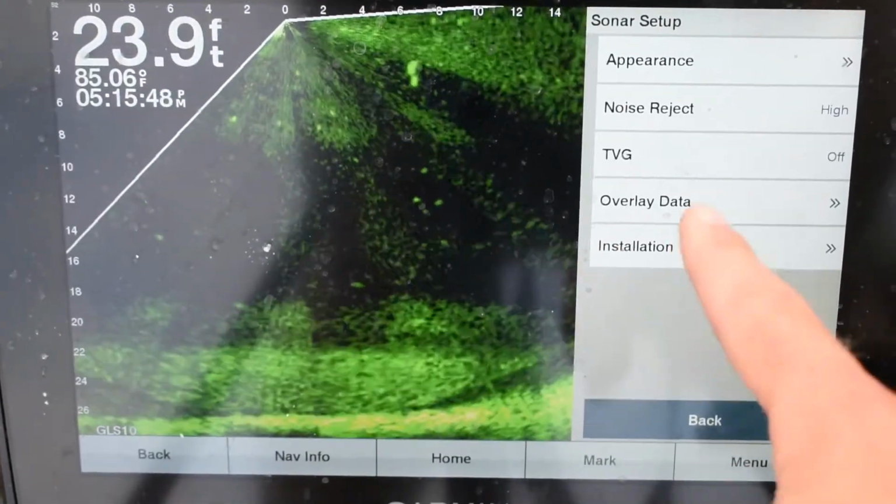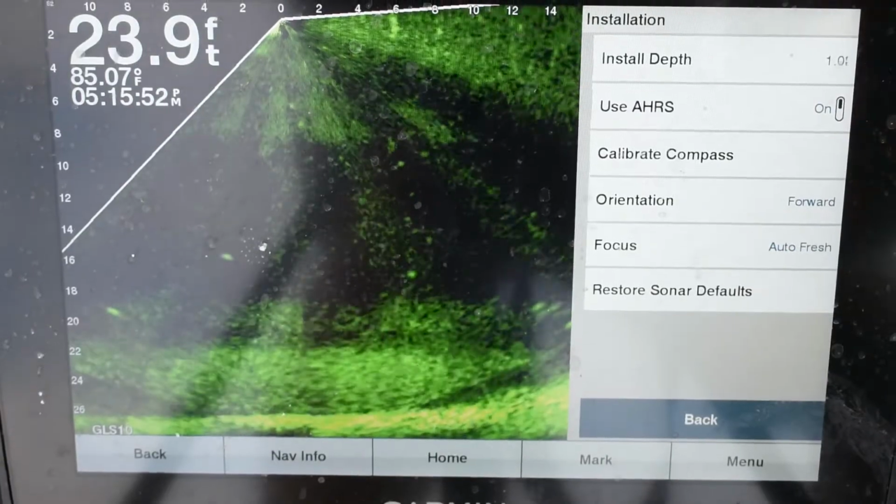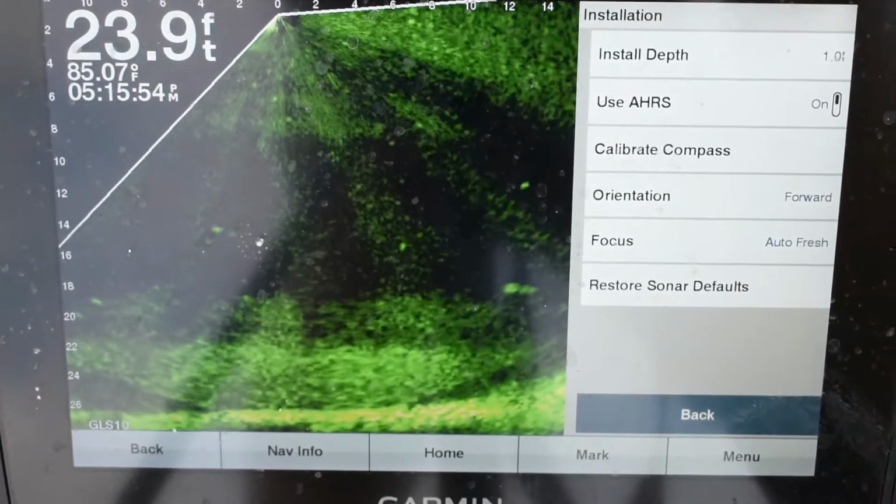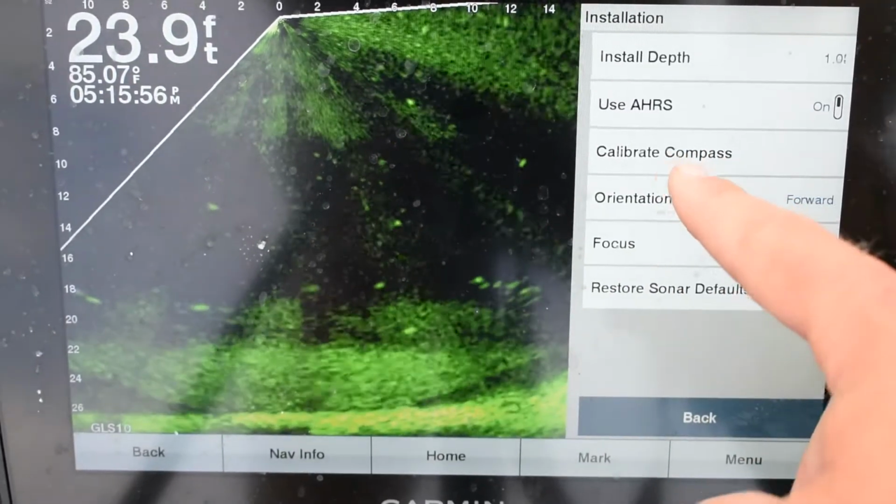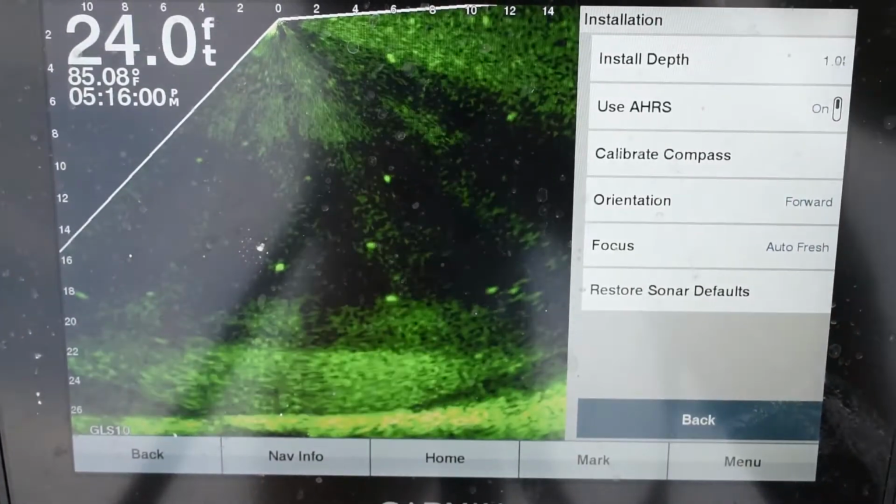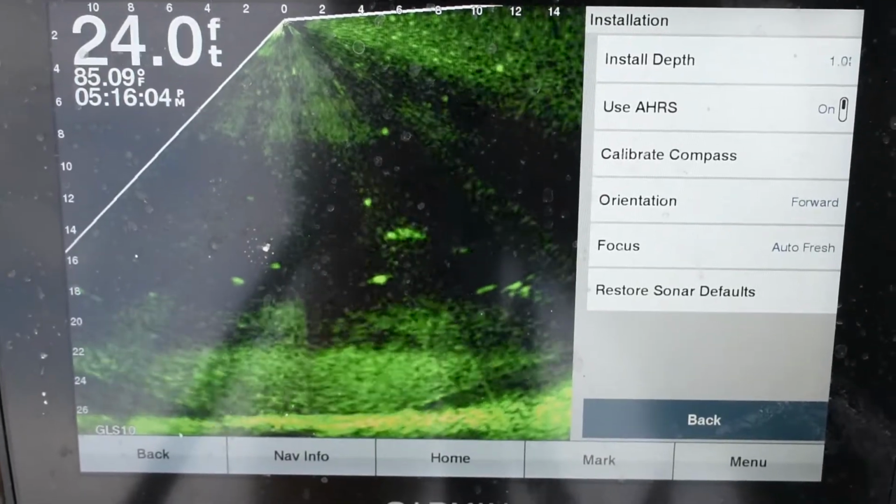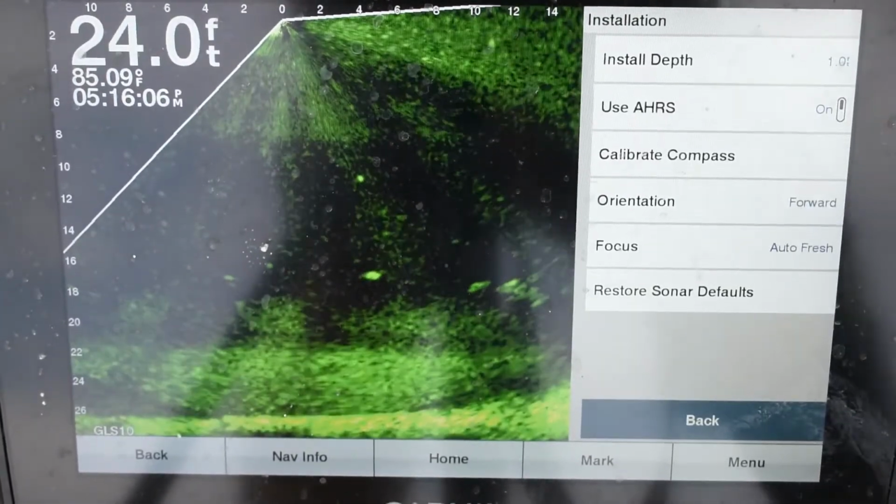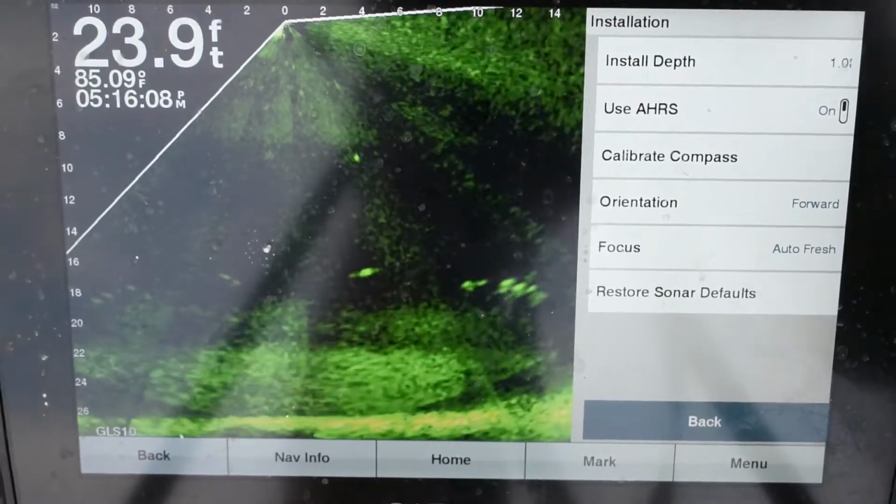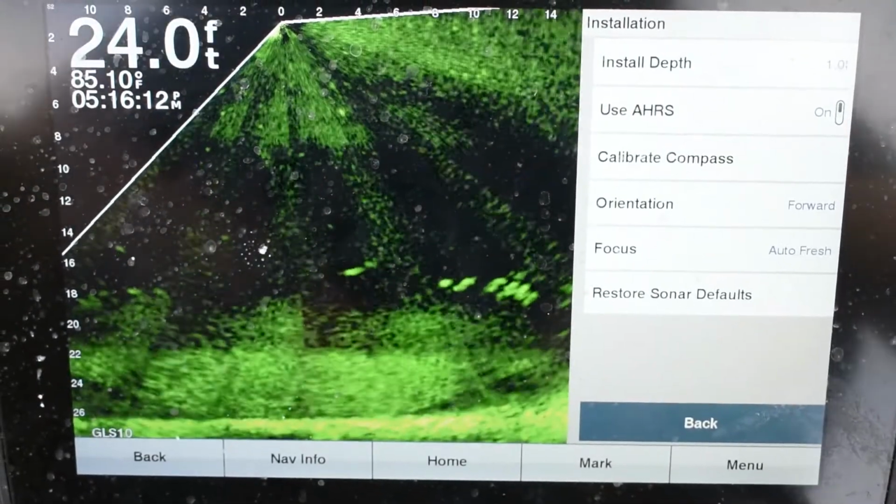And then your installation. Installation depth, that's just at 1 foot. That's just how far under the water the transducer is. Calibrate compass. You can calibrate your compass. It'll show which way your device is pointing as reference to your boat. But I always have my eyes kind of on the screen, and I'm working my trolling motor, so I'm aware of where it's at all times.